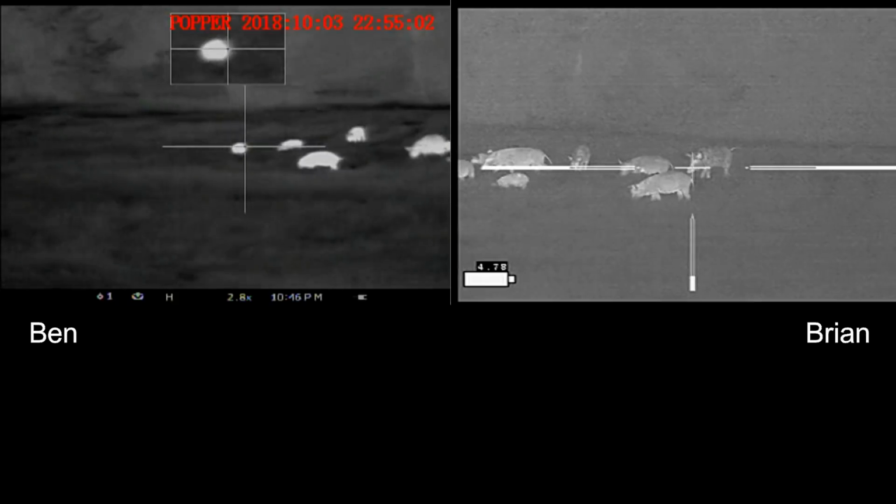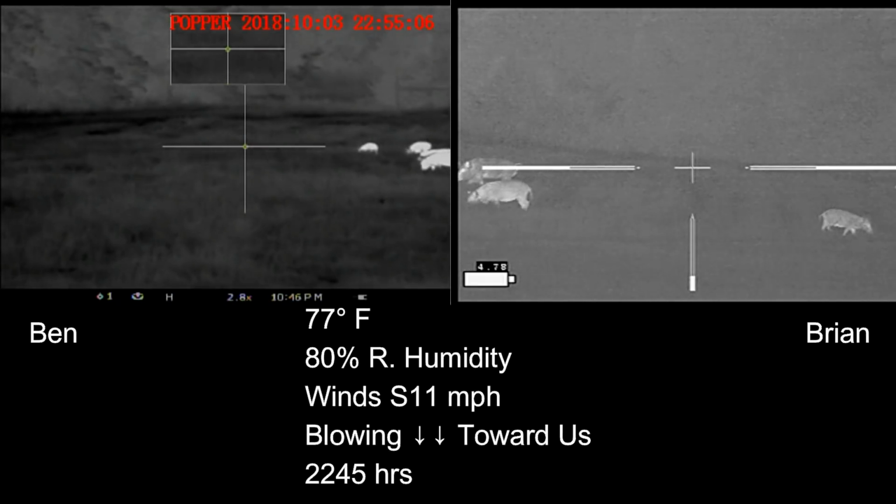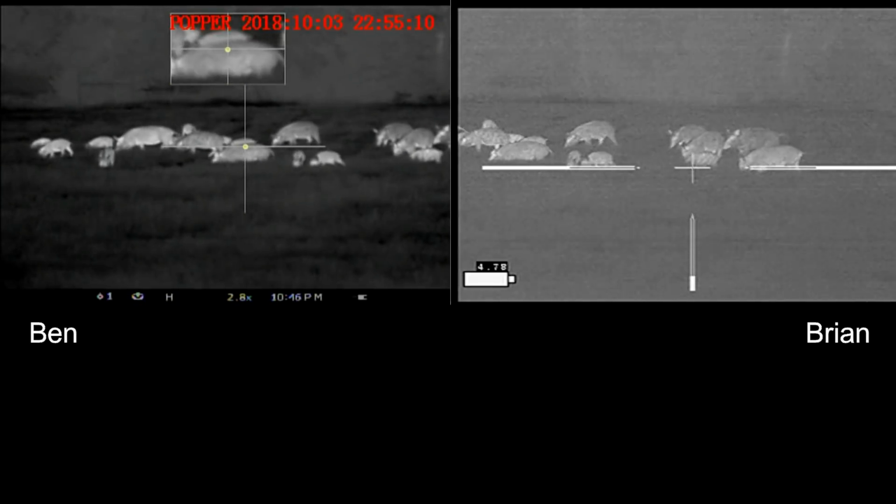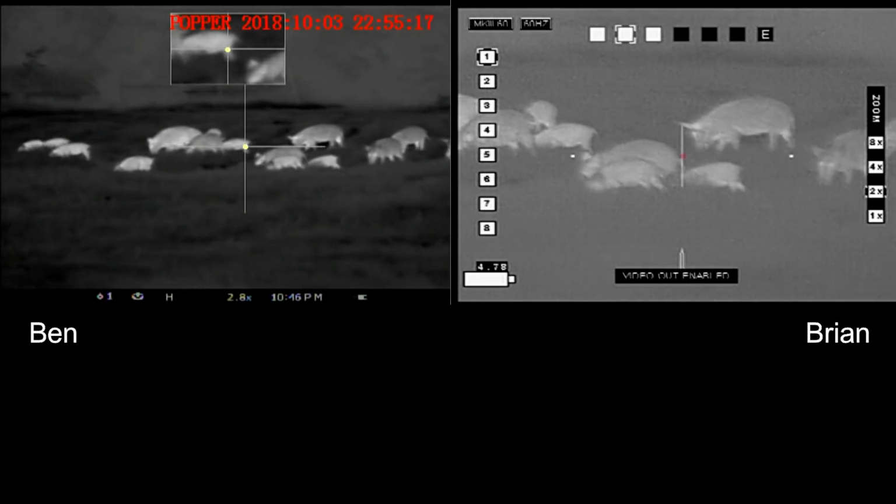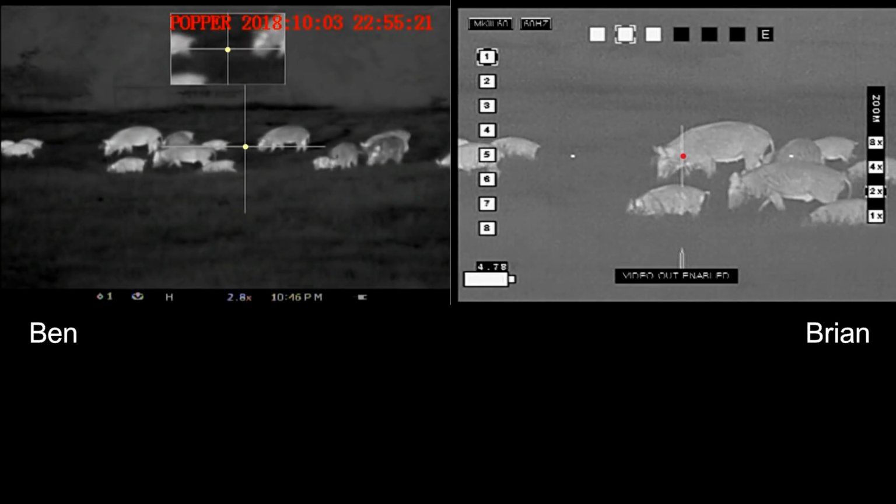Picture from the beginning of the video was of this property. We show up, and sure enough, there's a sounder of hogs here. That's a boar. We make a good stalk on them. We've gotten a little closer than I anticipated. We've got a slight elevation advantage on these hogs. We're shooting down onto them.